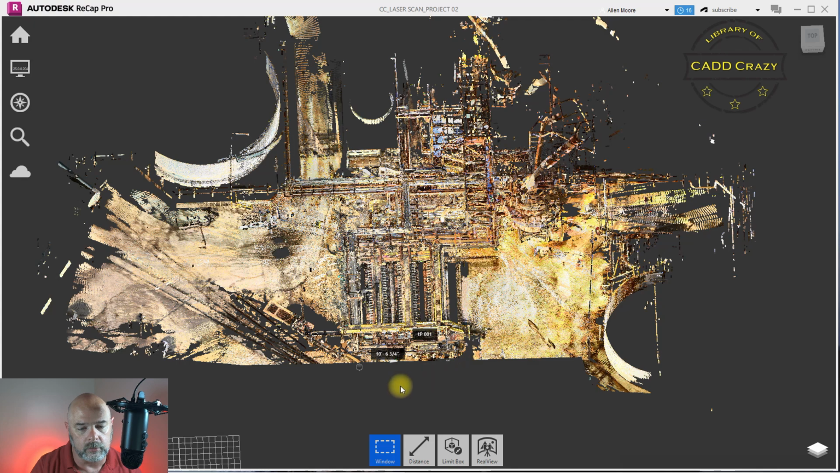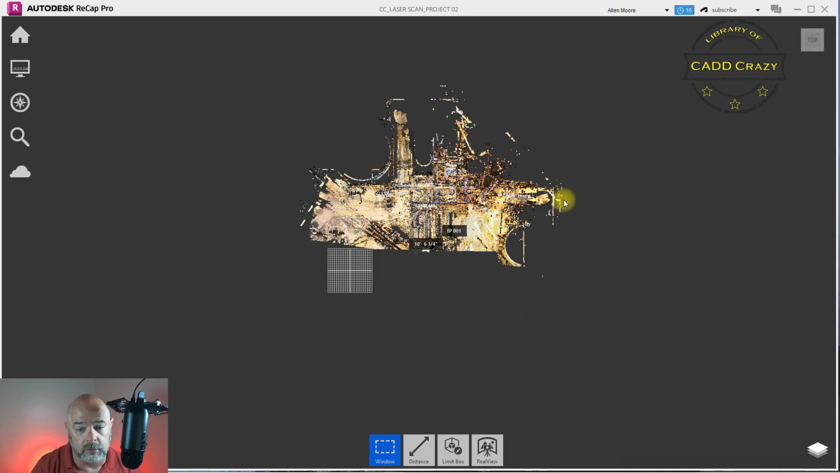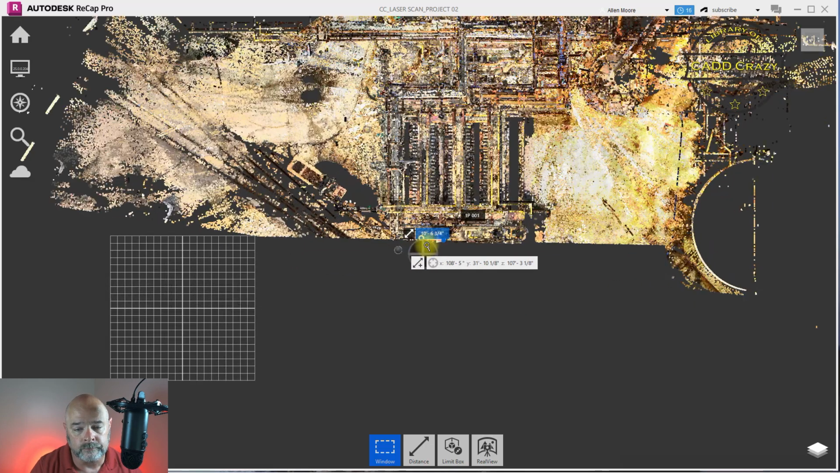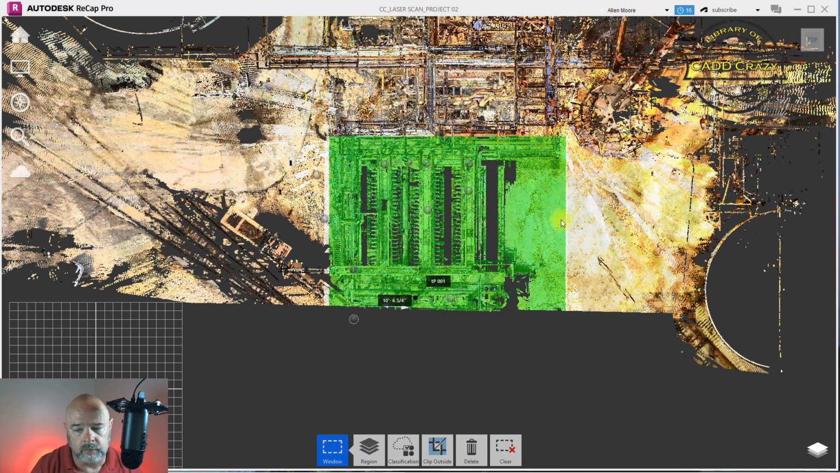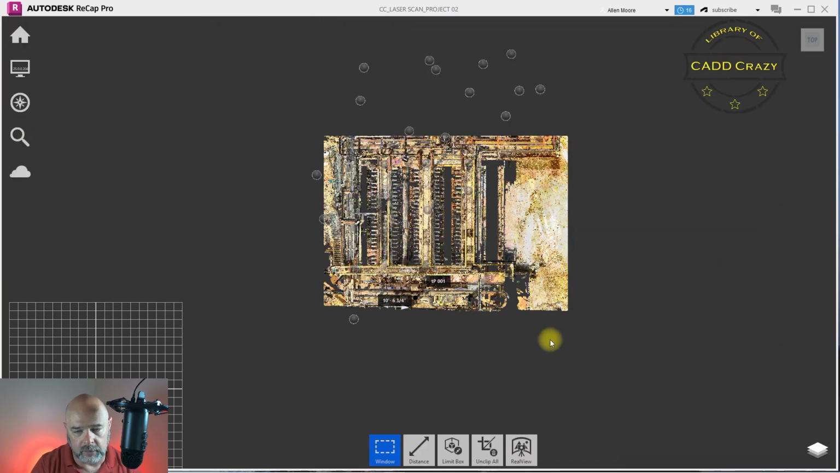So what we're going to do is select, and it would be good if you go ahead and just start out with a plan view. You're going to go to Window. We're going to select just the cooling tower right here. Okay, so we're going to select the cooling tower and then we're going to say clip everything on the outside. You can clip on the inside or you can clip on the outside. So we're going to clip on the outside. And now you can see everything else is out of there. You can't see anything else.